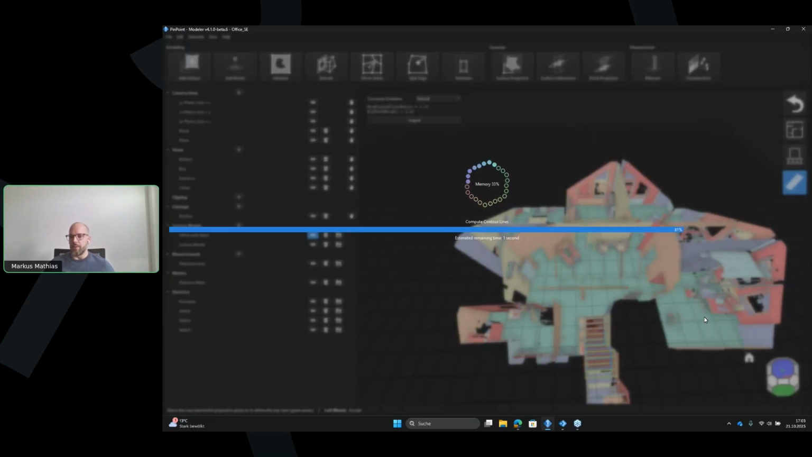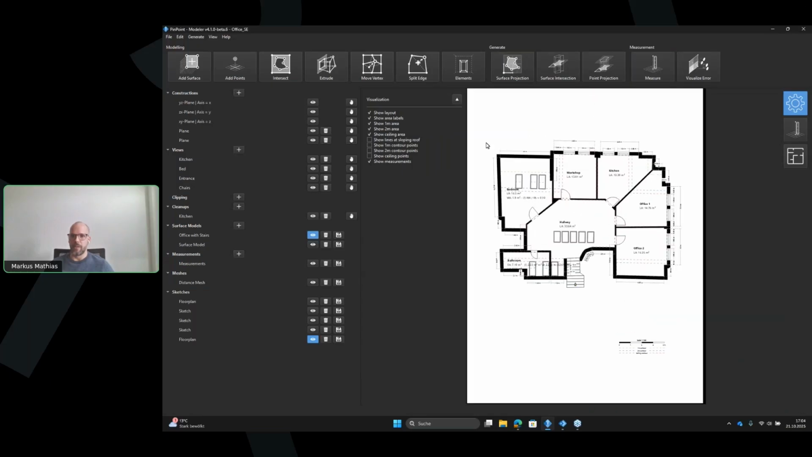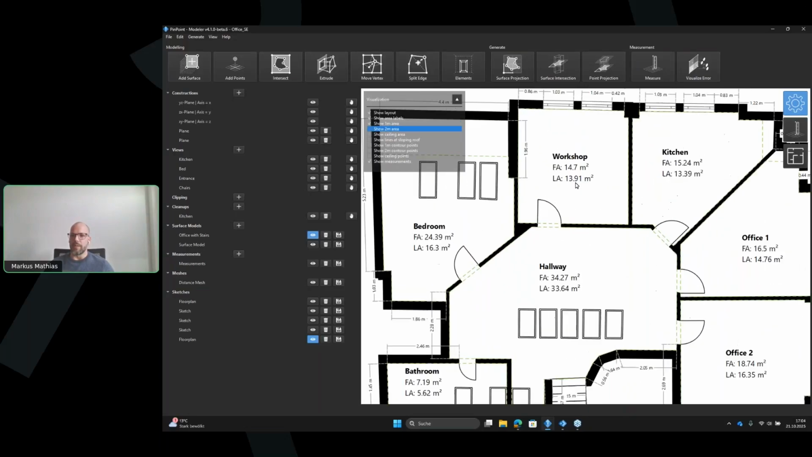And now it will do projections in different heights and calculate a proper floor plan with living area and floor area. So let me quickly configure the rooms. So I just say I want to see the floor area and the living area. And I disable the warnings for now. And you can adjust the labels a little bit where you want to have them. You can say which lines you actually want to show. And as you can see, for example, in the kitchen, the room we modeled in the beginning, the living area is quite a bit smaller than the floor area.